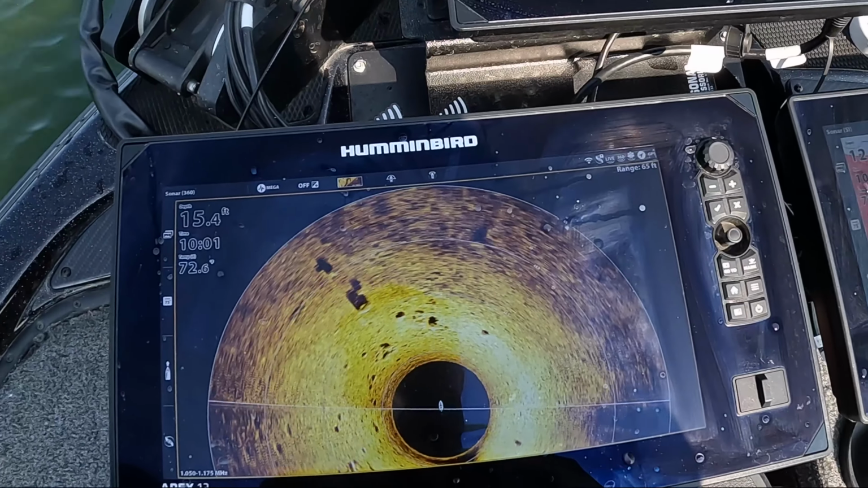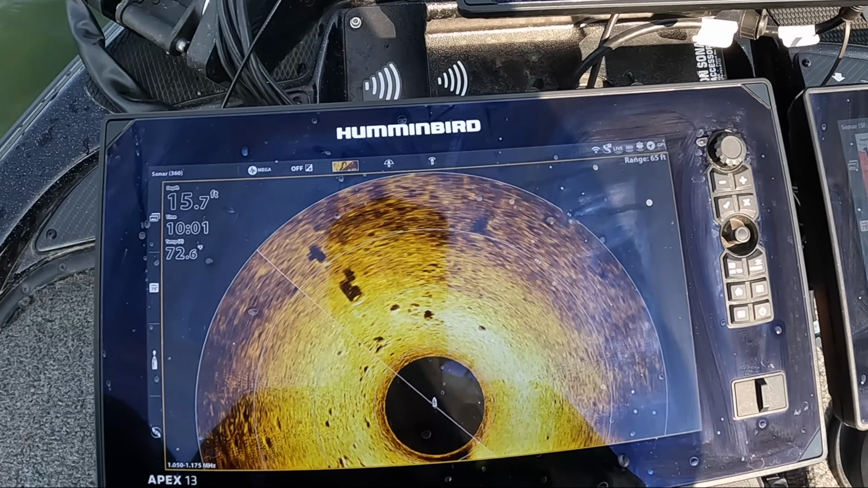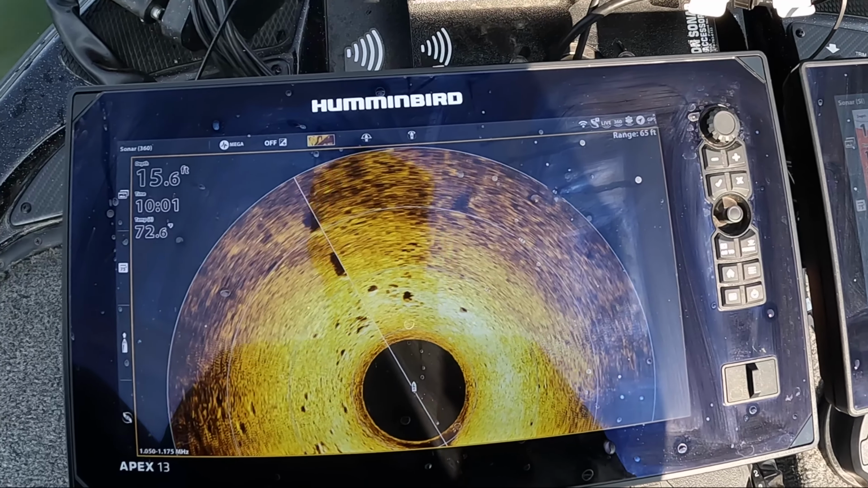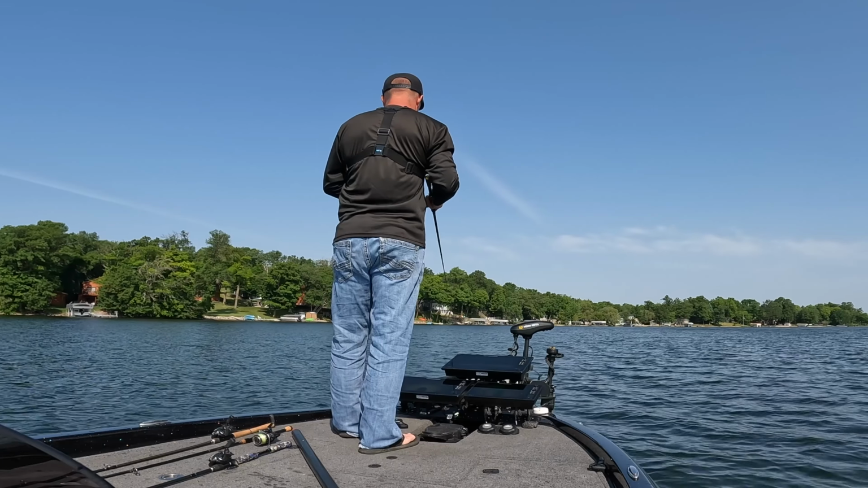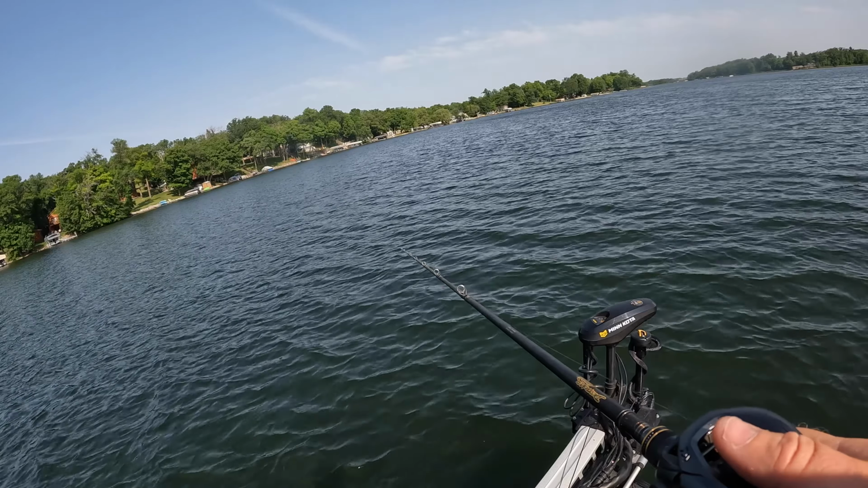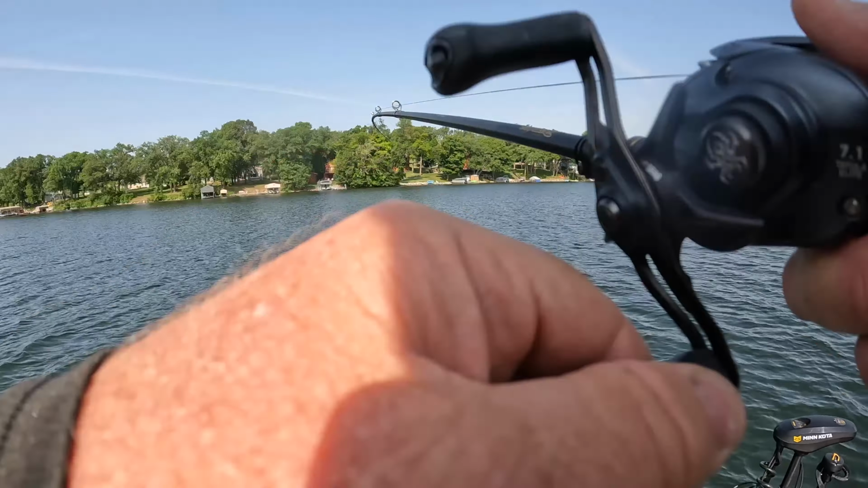We moved ahead just a little bit here. I was getting some fresh casts up. We're getting closer to the main weeds. I think that's going to be key. And if I don't get bit, I just kind of move over a little bit on that next cast so it's covering fresh water. Oh, and that's the reward.